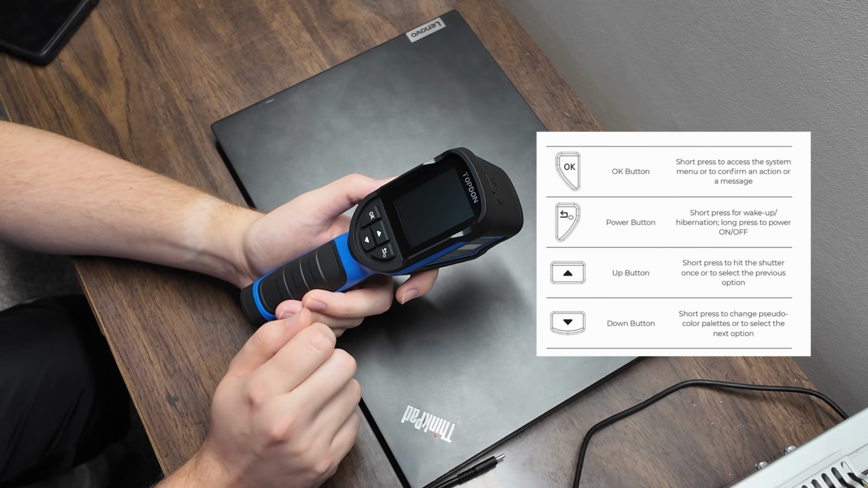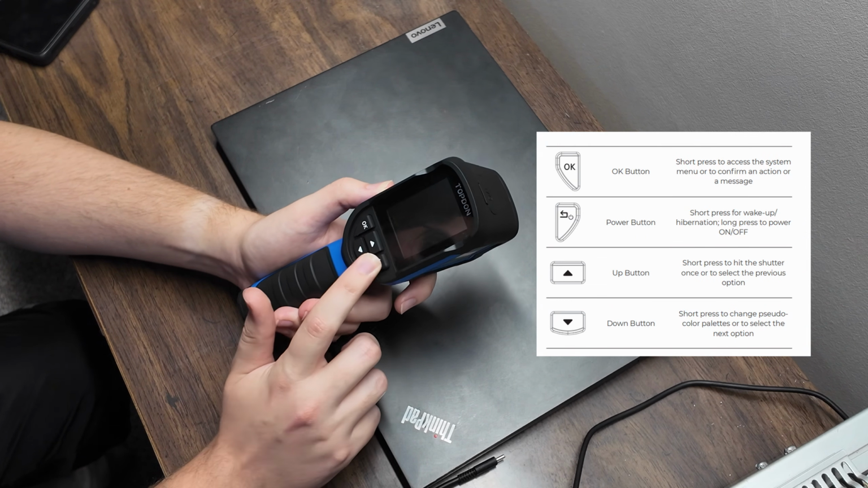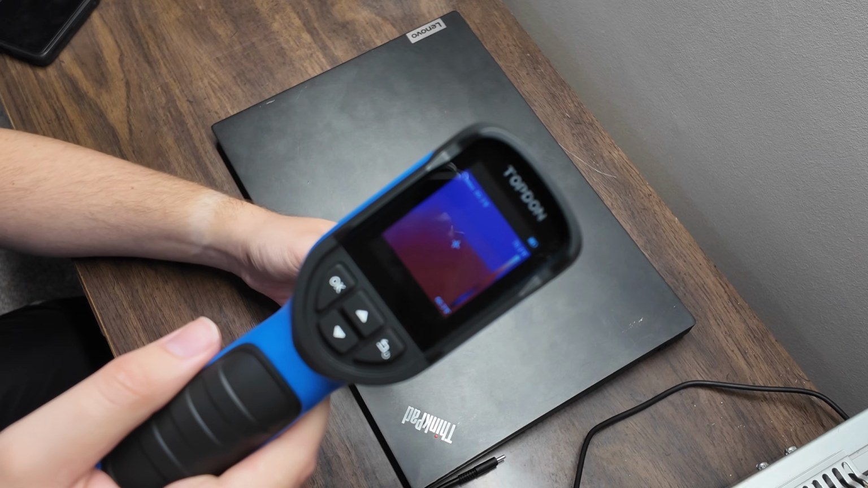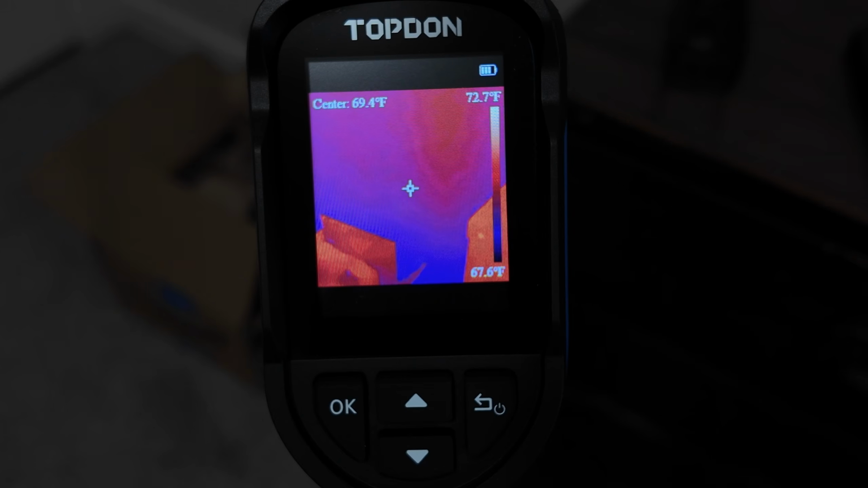So to turn the device on, there's a power button on the right. You're going to press and hold that and then let go. Sometimes it's kind of finicky to turn off and on. I've noticed that, but right away it powers on. And let me just zoom in so you can kind of see it real quick. And look at that. All right, so now we're looking at the actual interface itself.